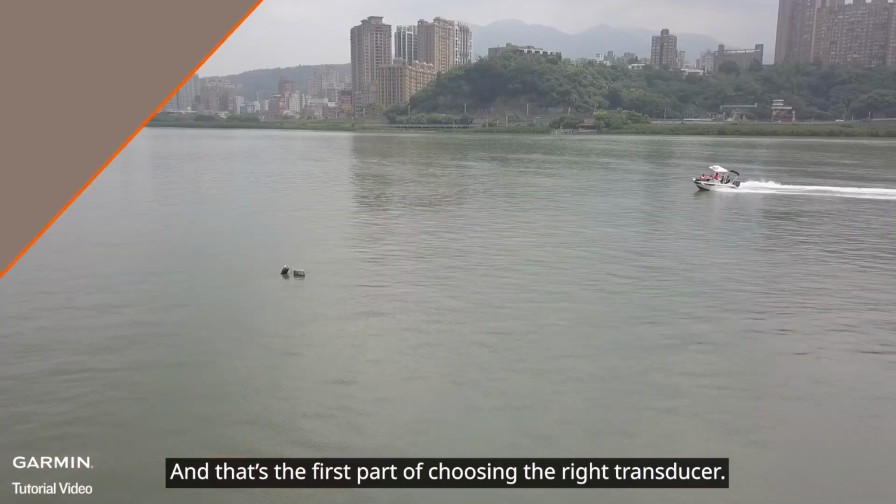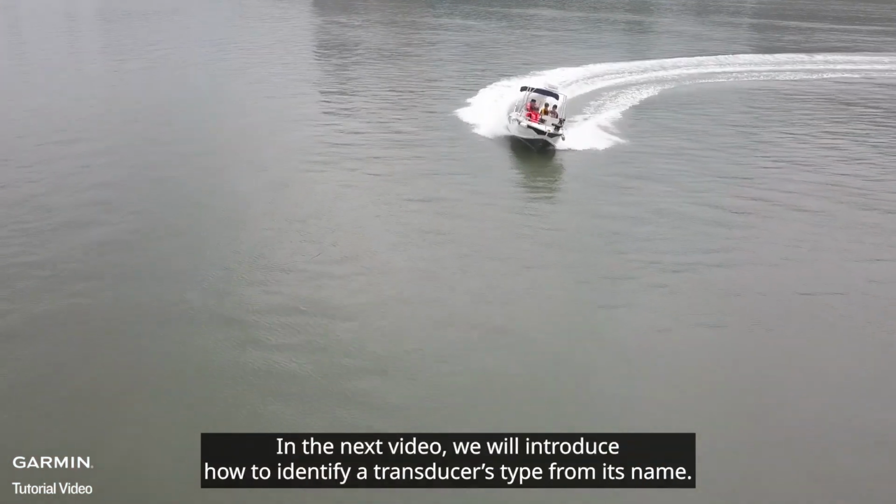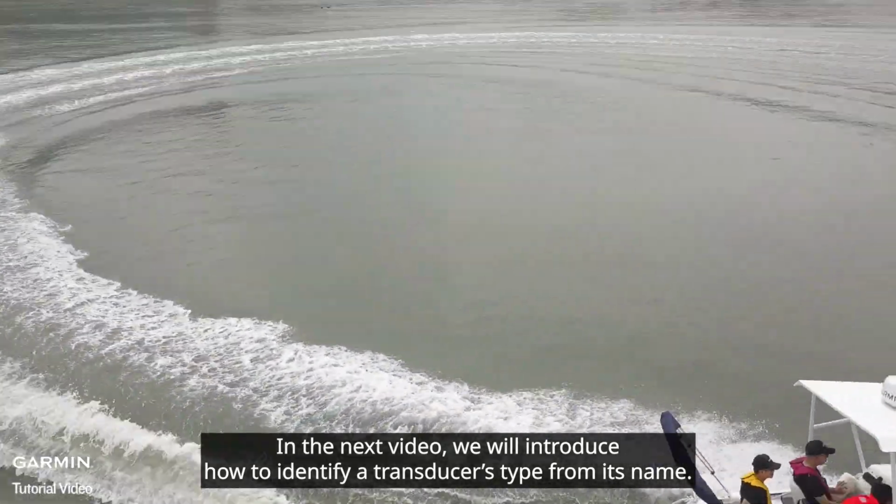And that's the first part of choosing the right transducer. In the next video, we will introduce how to identify a transducer's type from its name.